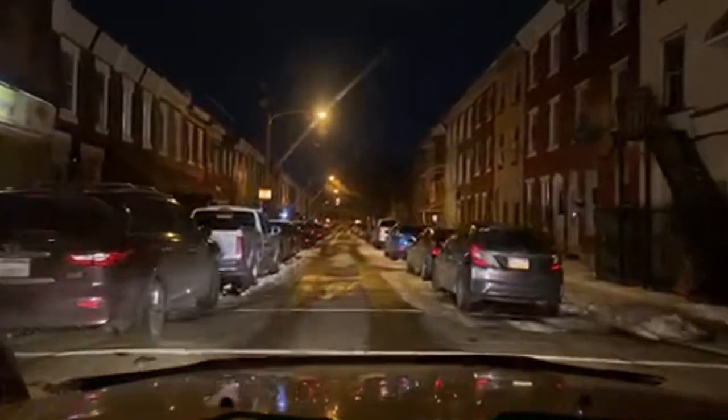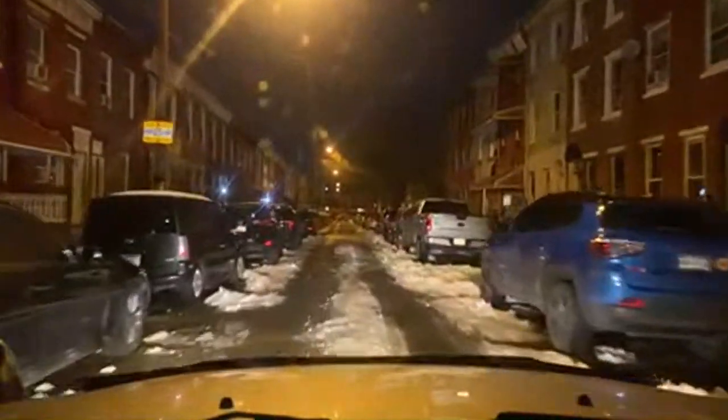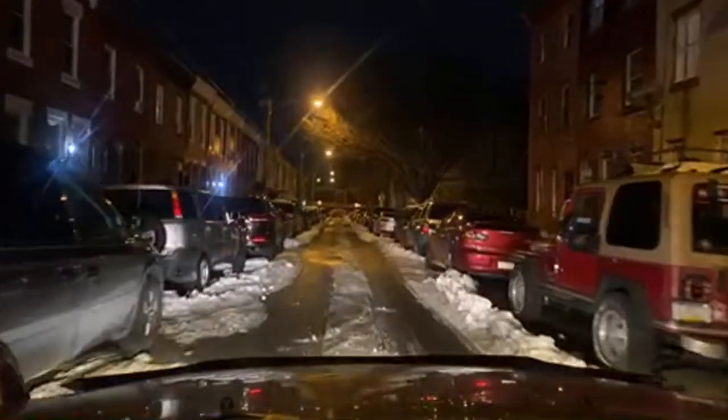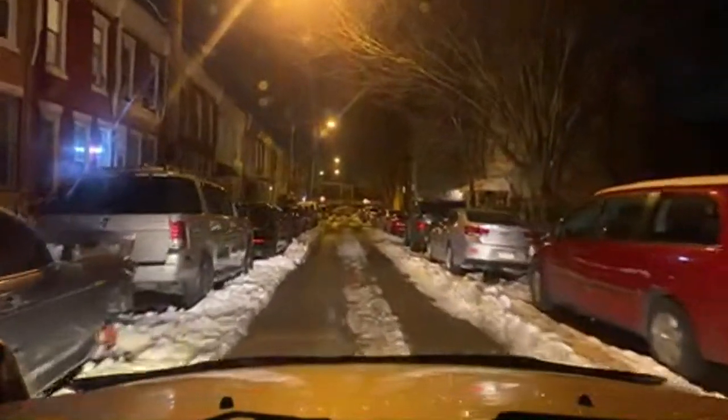Yo, bro, since this is your block right here on this right hand side, does that old head still live here in that red porch house that got the second and third floor filled with classic bikes? Remember? There's an old head that live here. I think he does because he still got a bunch of bikes like right there on the porch. There's a paddy wagon that just drove behind me.